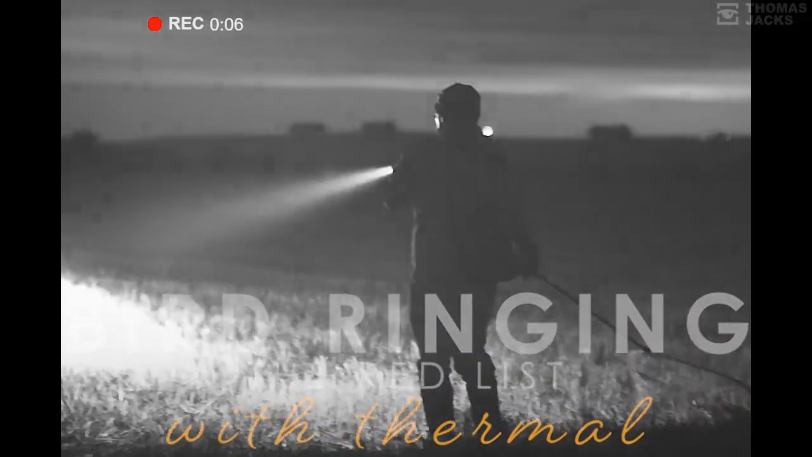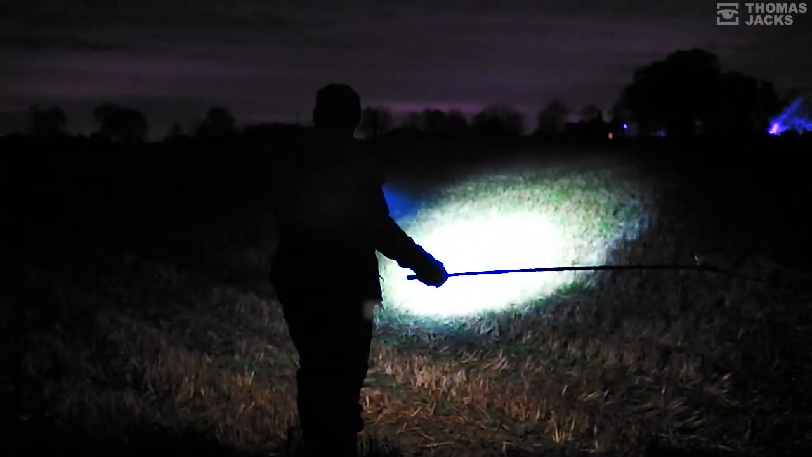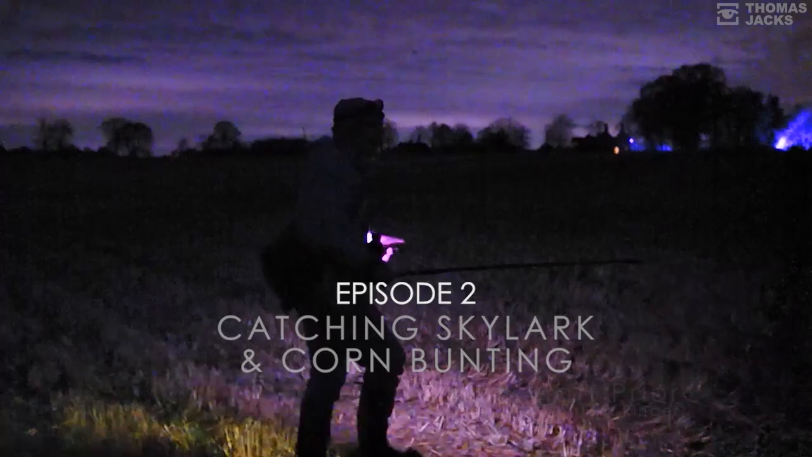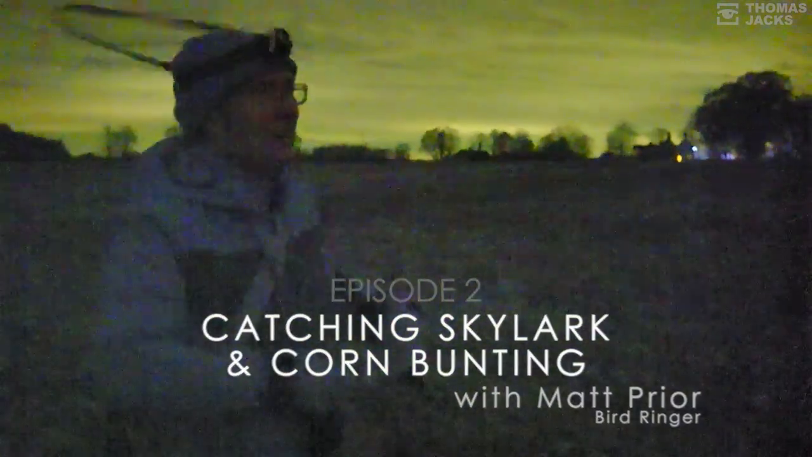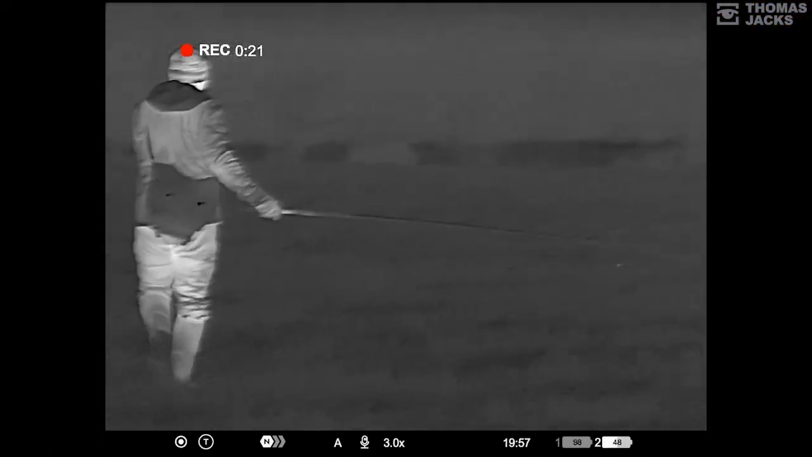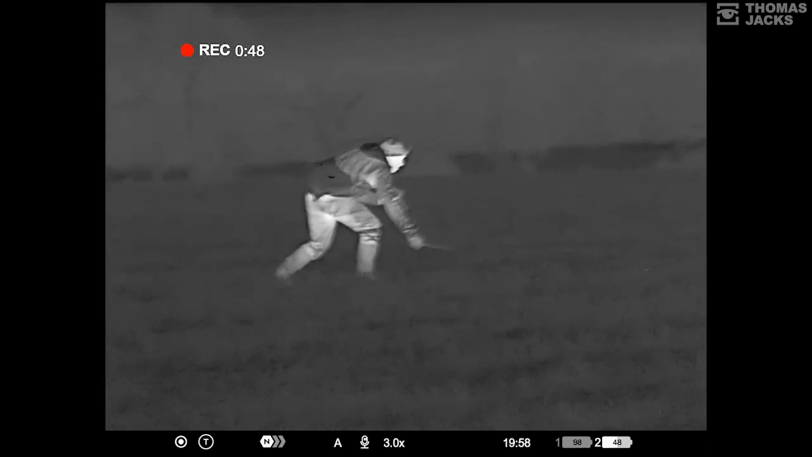Just in front of us, we won't catch these, but we will try. Sometimes you come to a field and you'll see 50 in a cluster, and we don't go for those because they all feed off each other's nervousness. So they'll try and hide. If they don't feel confident, then they will fly. Every bird is awake. I've got a feeling they might do what swifts do, where they shut one half off.